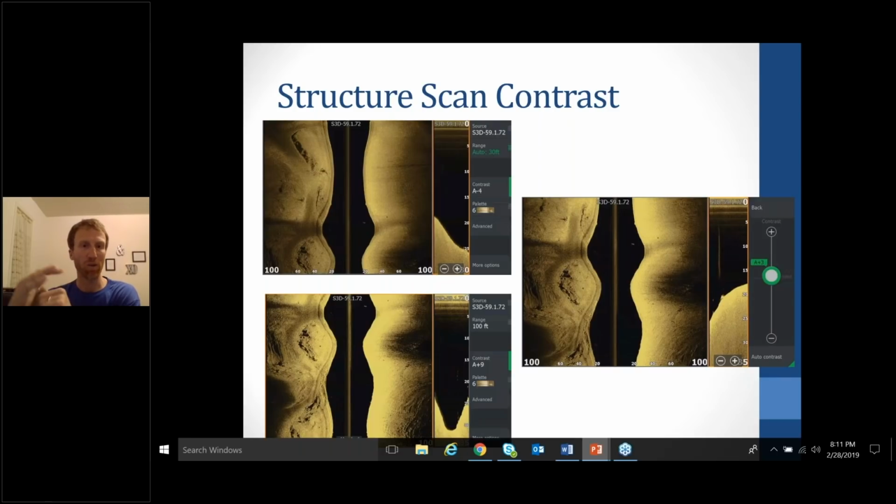Some of the other units that I've used in the past seem like you have to tinker with them and really mess with them to get them to read how you want them to read. Lowrance, on the other hand, is pretty spot on, but this will help you take it to the next level. So with structure scan, basically what I do is I change the contrast.